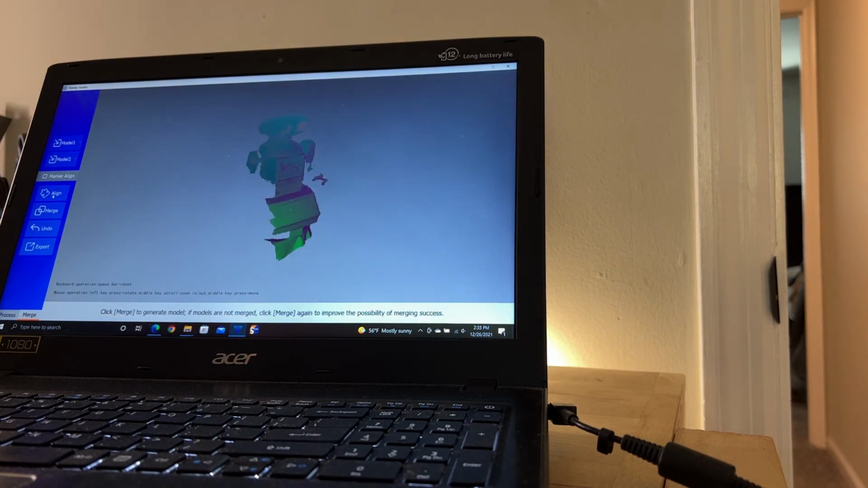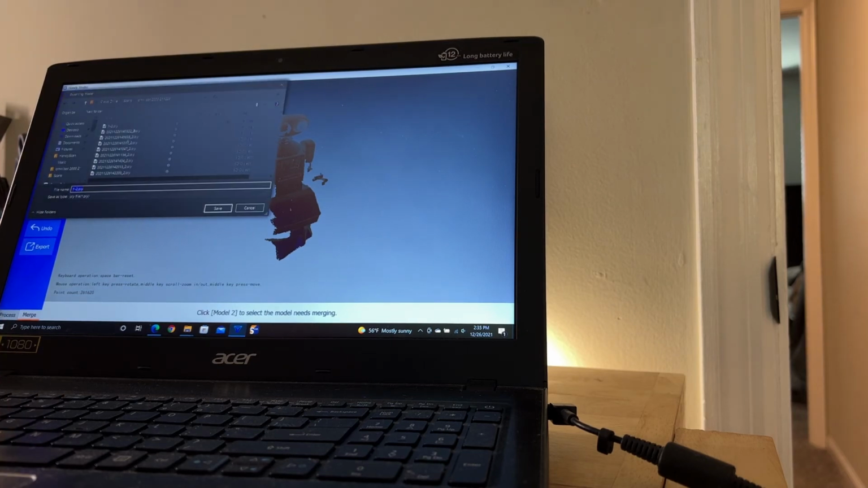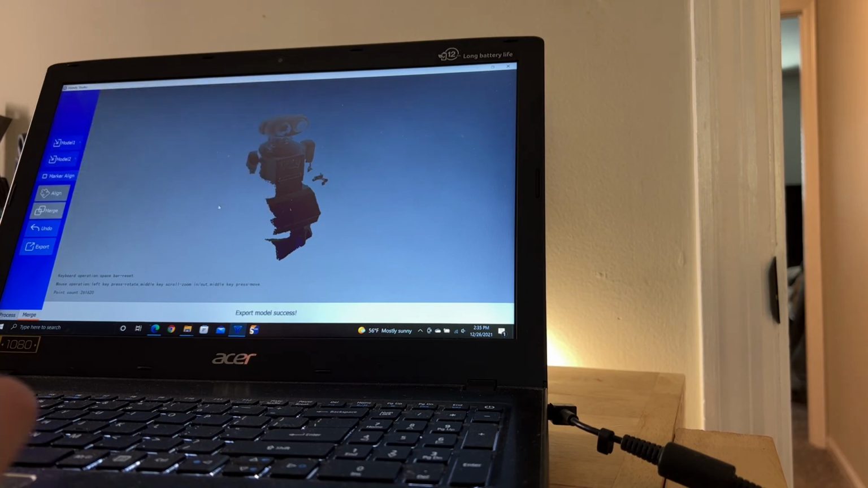Okay, it aligned it properly. Now we'll tell it to merge. Now I'm going to go ahead and export that as 1-2-3. We're going to have, I think, 7 total, if I recall correctly.